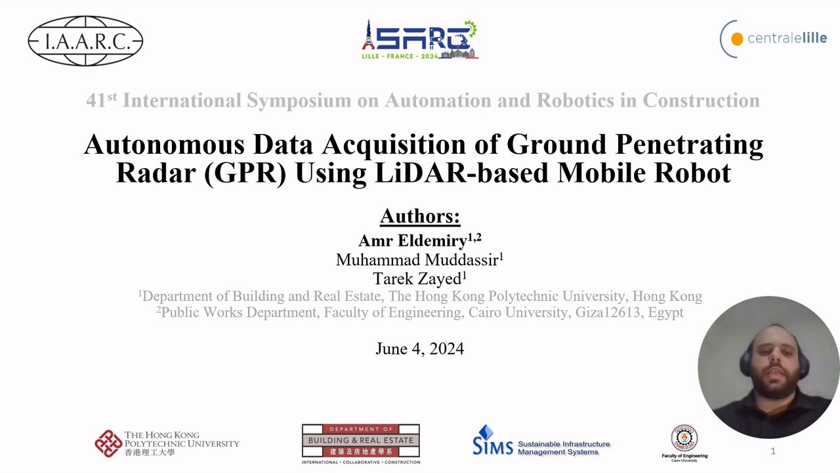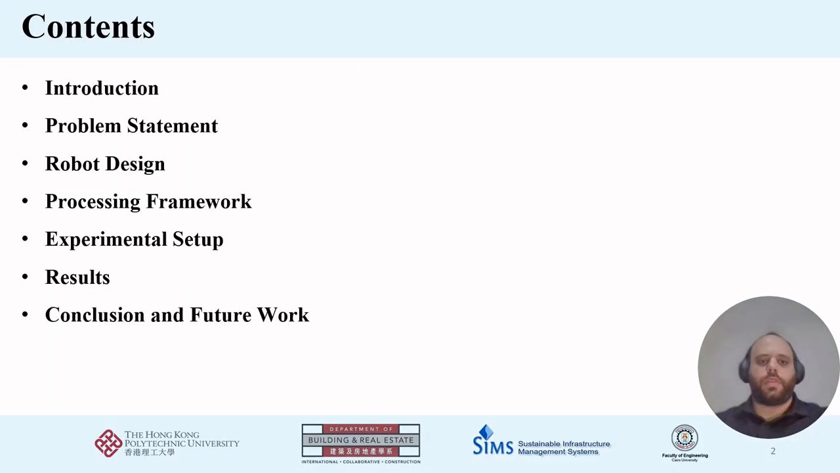Our paper title is Autonomous Data Acquisition of Ground Penetrating Radar Using LiDAR-based Mobile Robots. We focus on the integration of the ground penetrating radar subsurface mapping with the LiDAR surface mapping technology on a mobile robotics platform. Our presentation will cover 7 sections, starting with an introduction to give you the background.